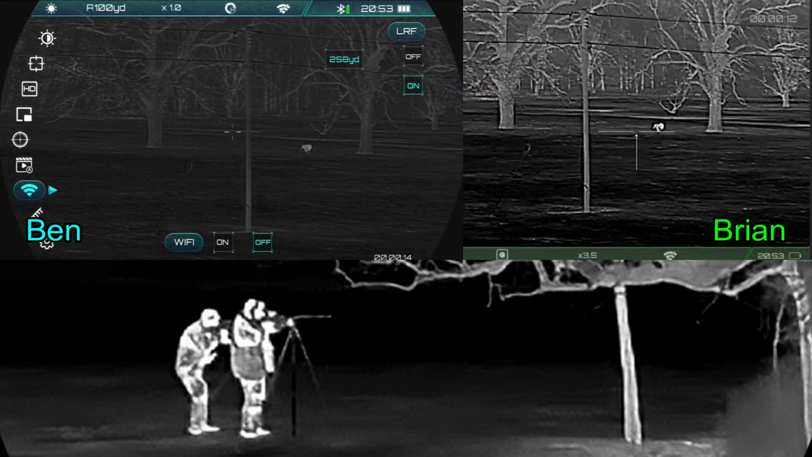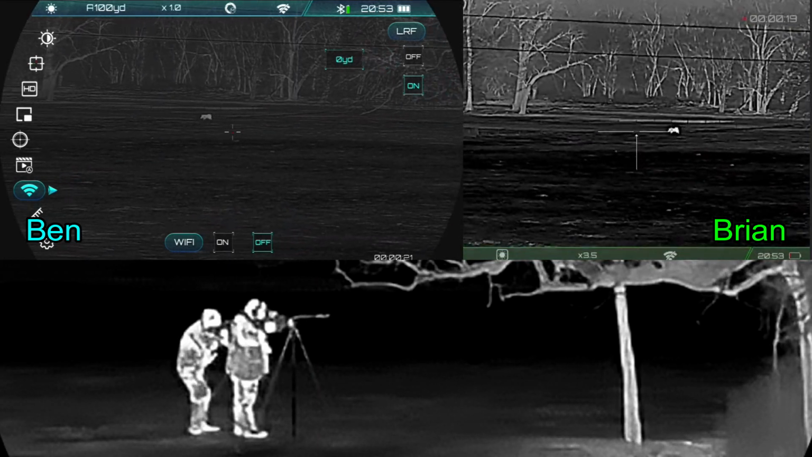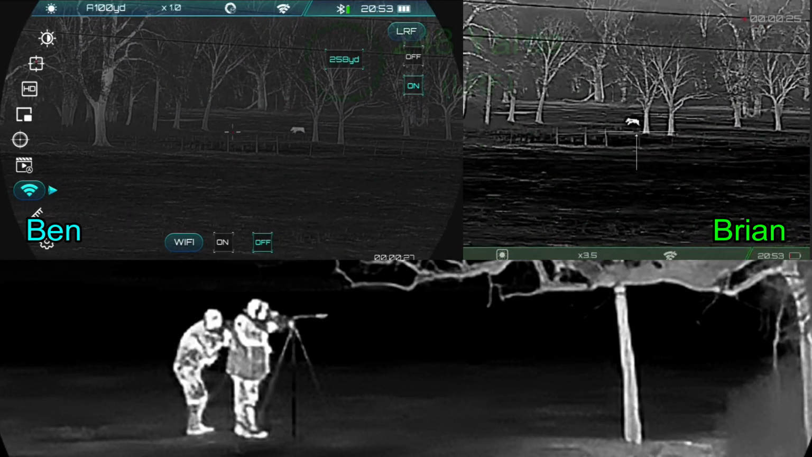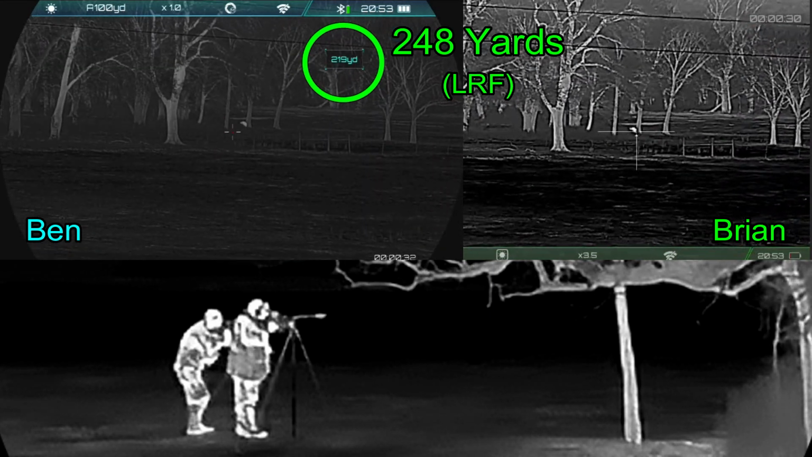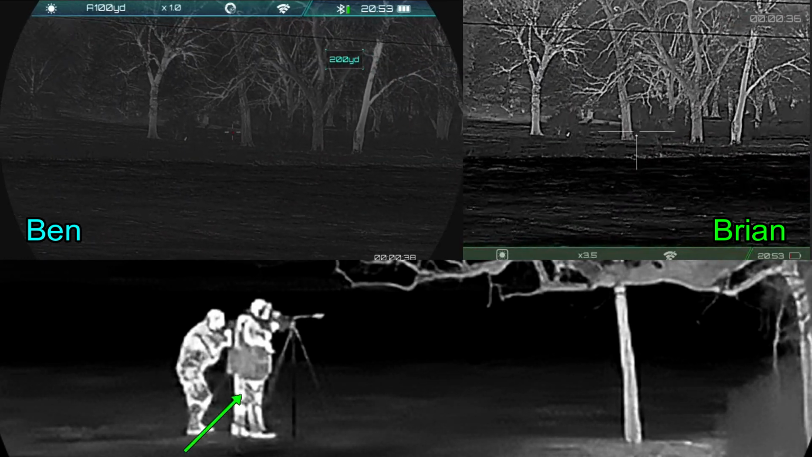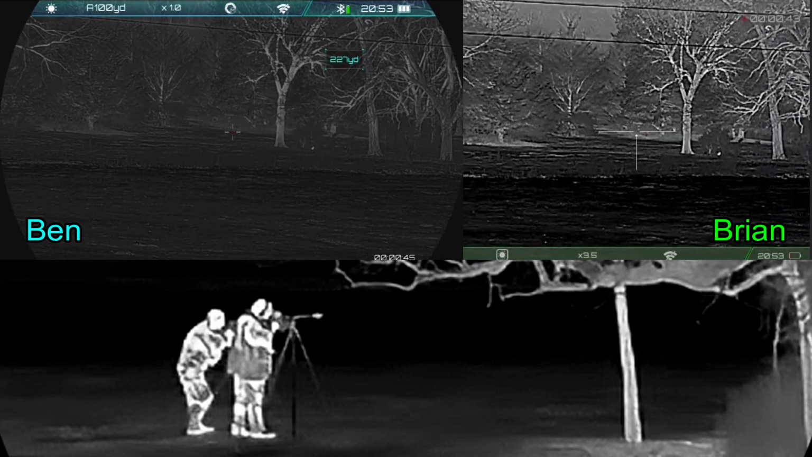I'm shooting the Rix Optics Storm S3. Let him go through the fence. Don't shoot. Looks like he's got... He's on... Take it. Oh. Ben's video had glitched, but he called out that the boar was at 250 yards, and I told him to go ahead and take it. Let him sit. And I believe he ended up connecting with it in the foot. The drop was a little more than expected. Holy cow.